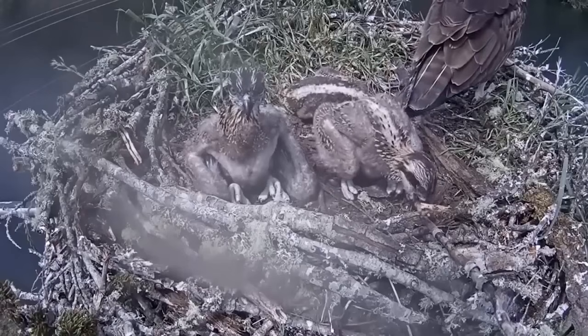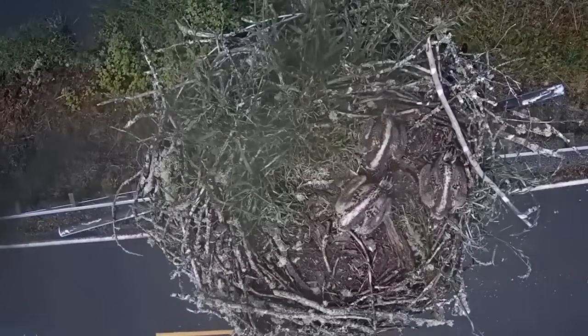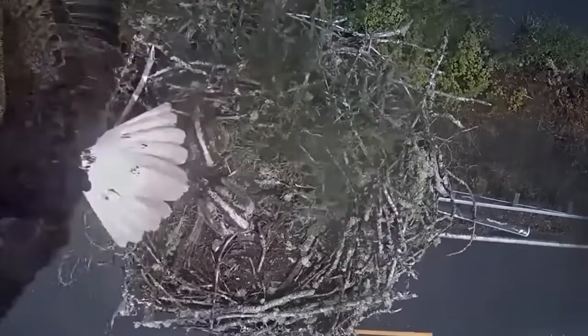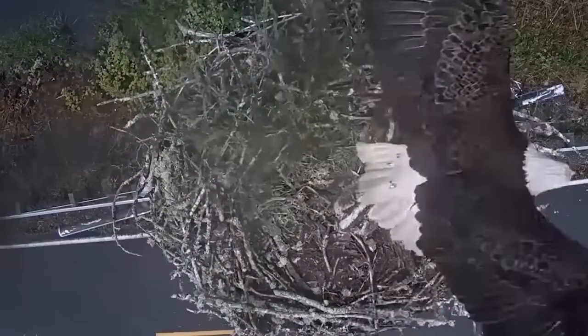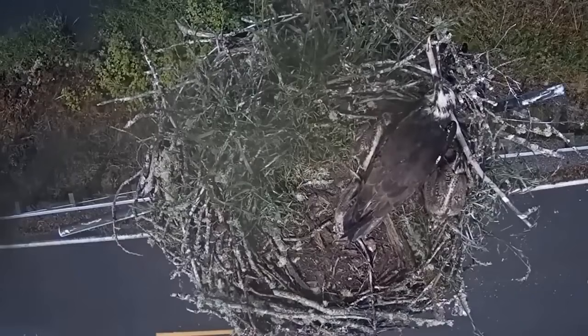And not just once, but the eagle was captured many times attacking the osprey's nest. See here, just when the mother leaves the nest, probably going to look for a meal, the bald eagle comes taking advantage, flies towards the poor osprey sitting on the edge, and then, well, there's no need to tell you what happens after that.